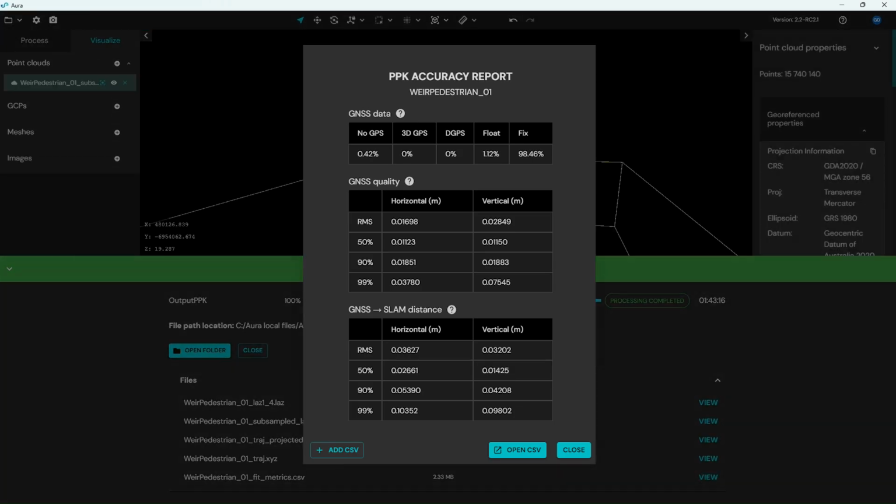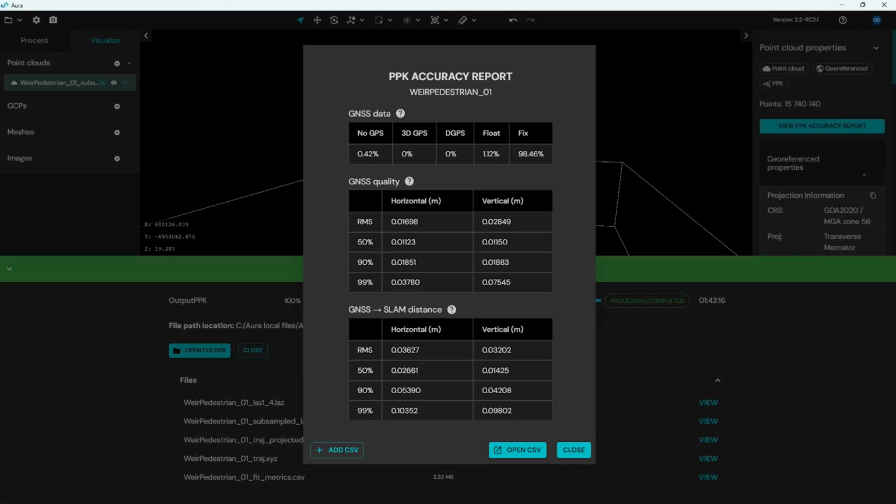So this is the PPK accuracy report. So at the top we can see the fix percentage for the GNSS data. For this scan we had fix almost 99% of the time. And then on the second table there we can see the accuracy reported by the receiver. So we can see we had a horizontal RMS of 16 millimeters and vertical RMS of 28 millimeters. And then at the bottom table we can see the reported error distance between the GNSS trajectory and the SLAM trajectory. So we had a horizontal RMS of 36 millimeters and vertical RMS of 32 millimeters.